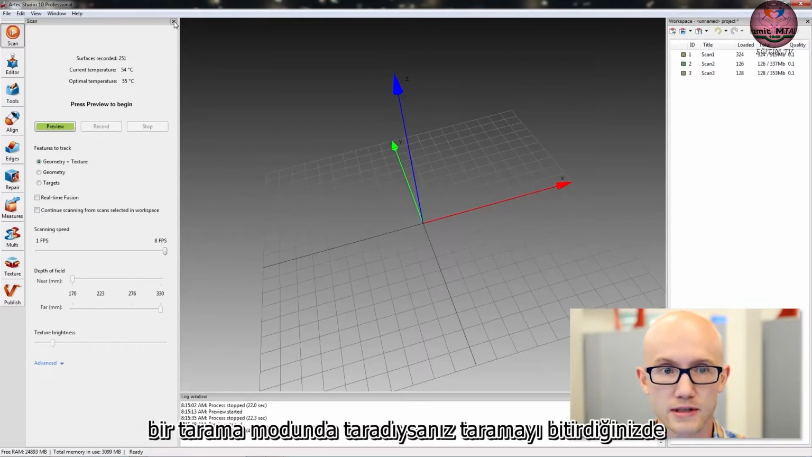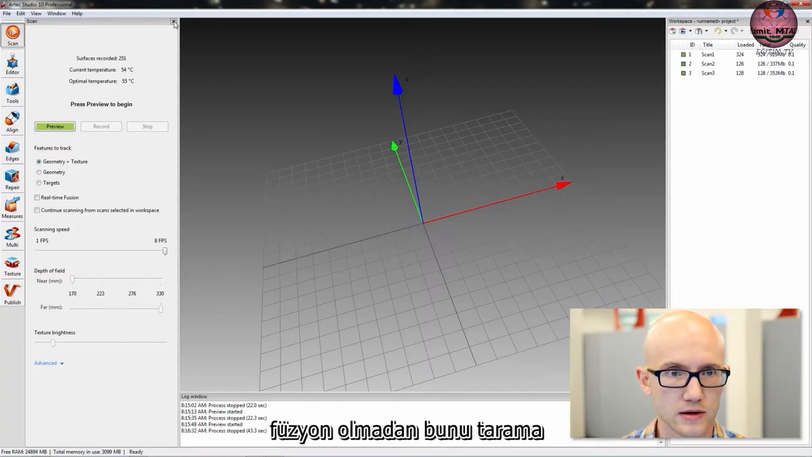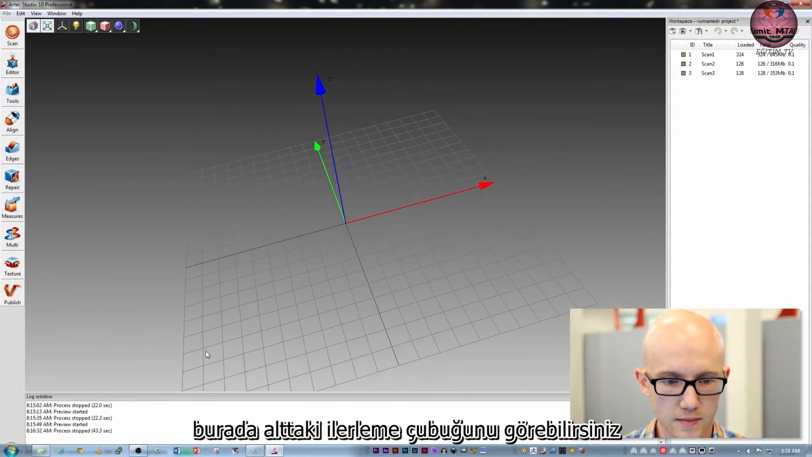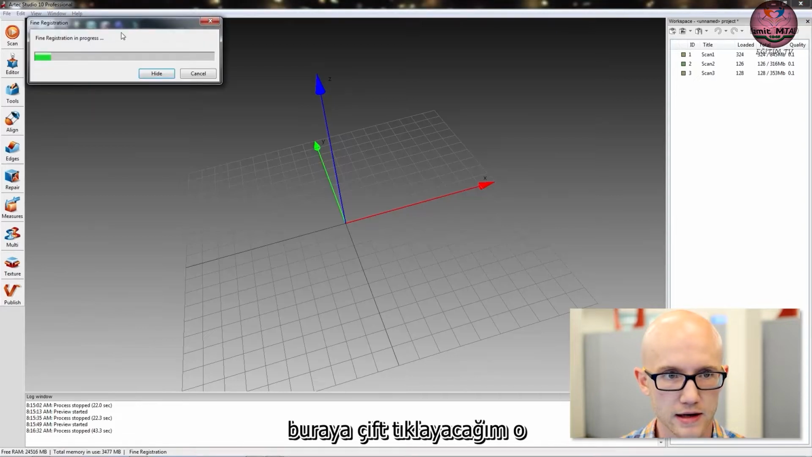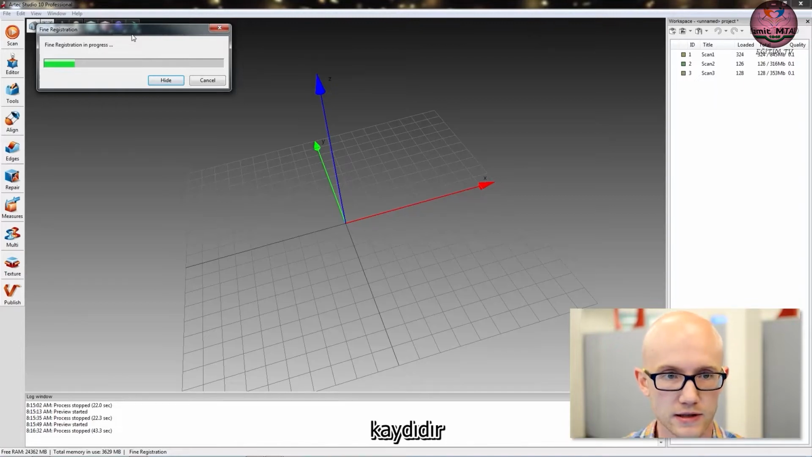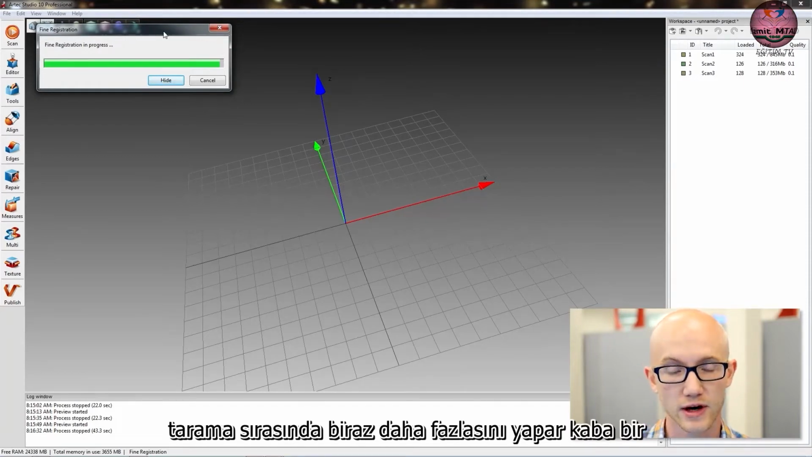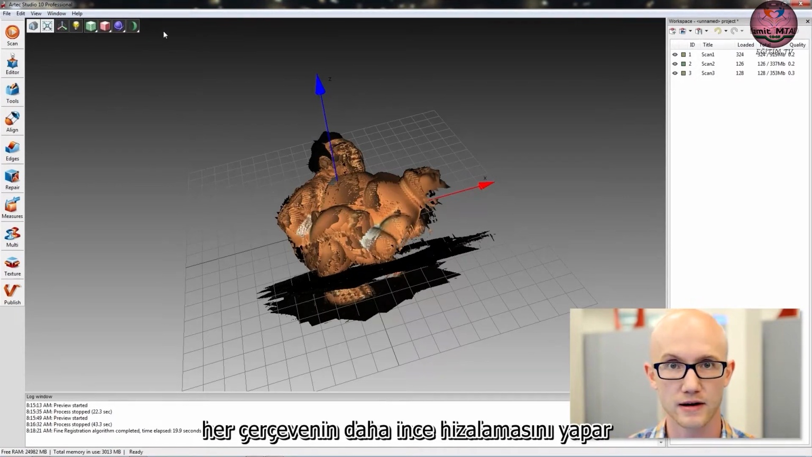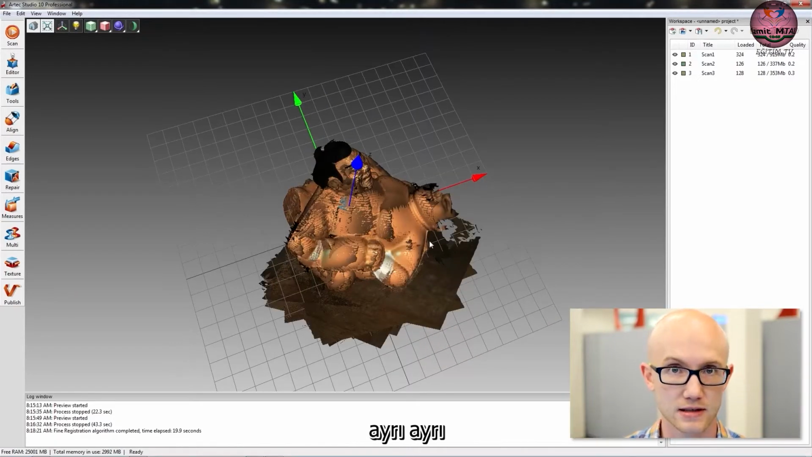Okay, so when you're done with scanning, if you scanned in regular scanning mode without real-time fusion, when you close this scanning tab, I can press the little X here. You can see the bottom progress bar here. I'm just going to double click on here. It has moved on automatically to step 2 in that PDF, which is find serial registration. During scanning, it's doing a rough alignment. Find serial registration does a finer alignment of each frame within each scan separately.